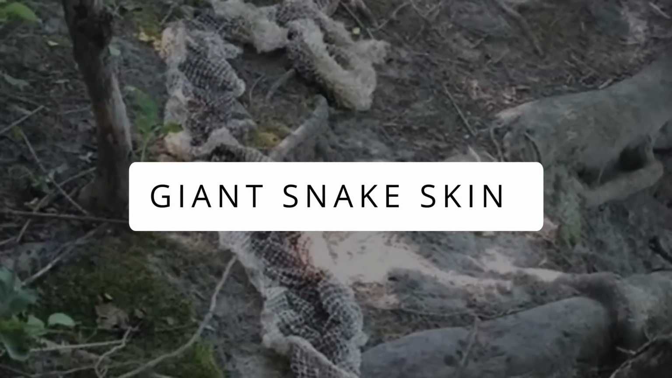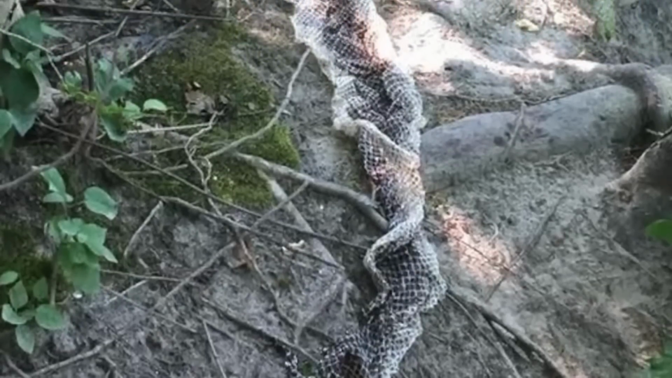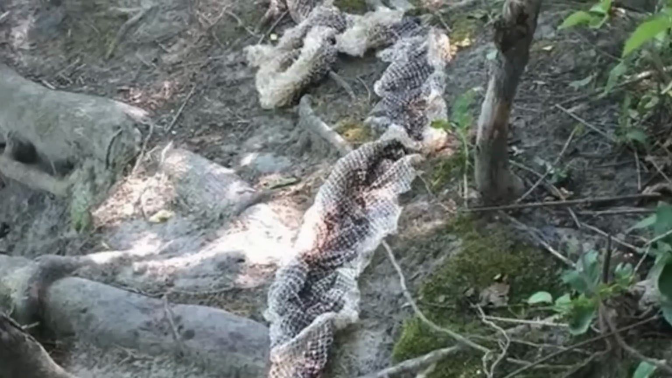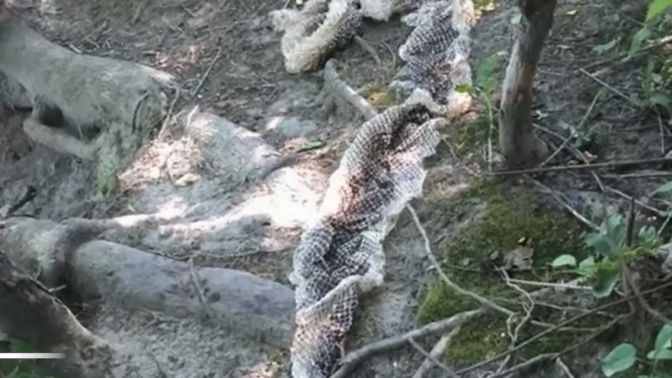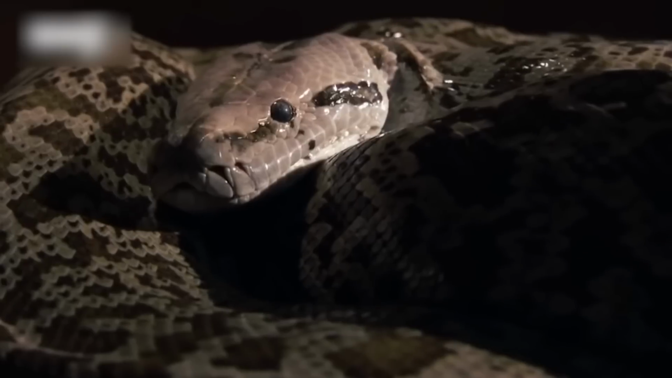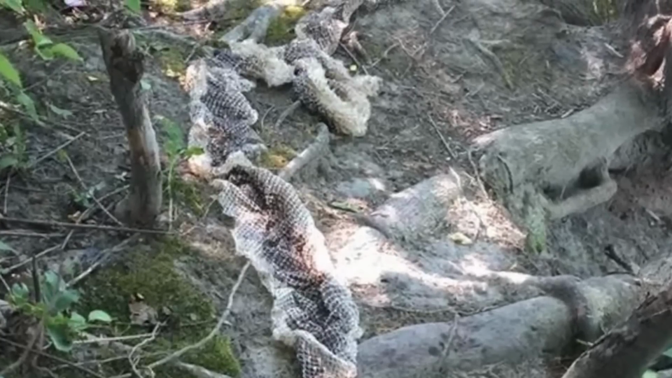Giant snake skin. A rather haunting view was caught in Maine when a shed skin of a huge snake was found in the woods in August 2016. Measuring up to 12 feet in length, experts believe it could belong to an anaconda who became bait to a hunter during a hunting spree.